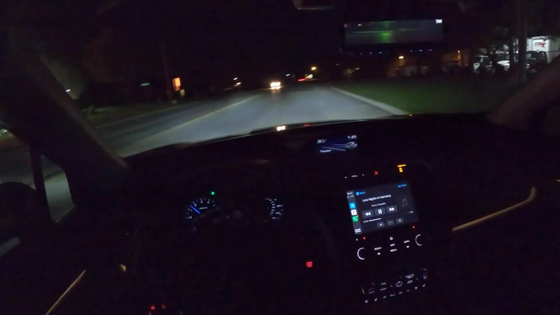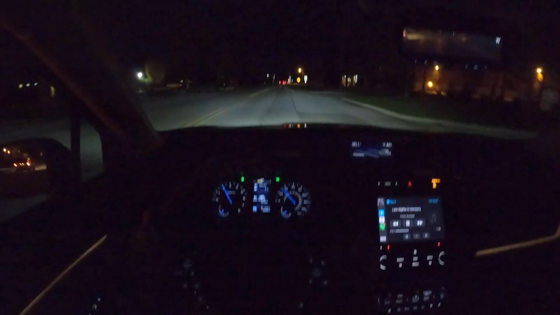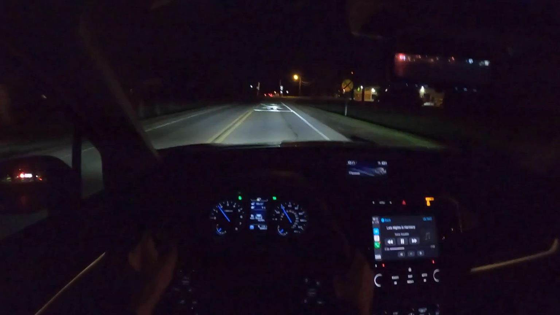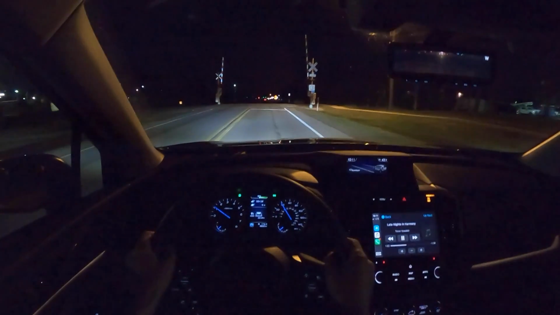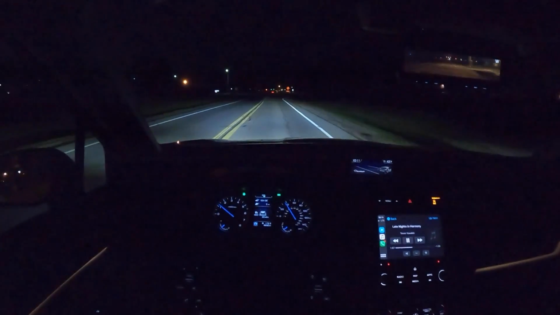And these are things that bother me. I have driven a lot of vehicles and can have a little bit more of a discerning taste. But I do find it a little bit irritating to drive because of the sensitivity of the throttle and the ride quality. But otherwise, this thing's pretty great, actually.